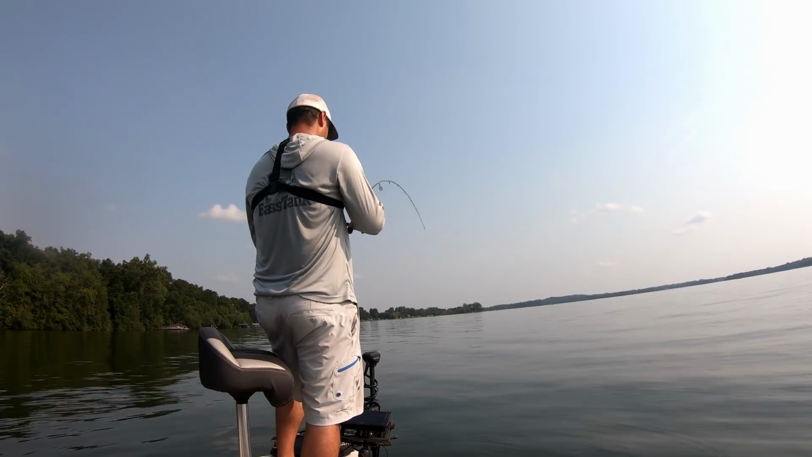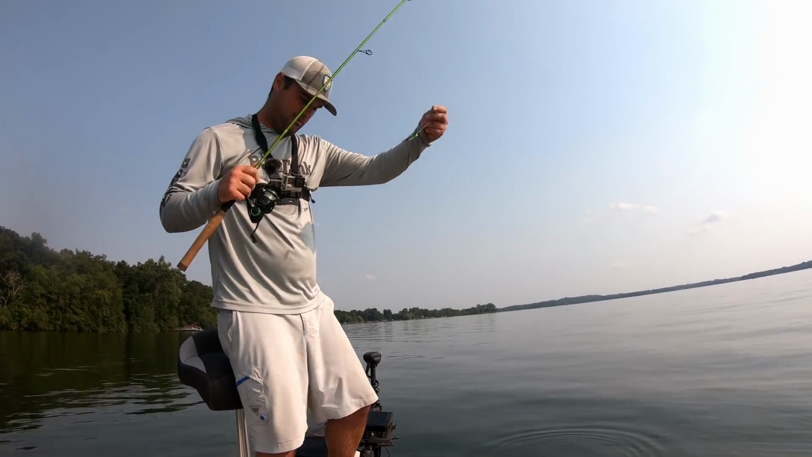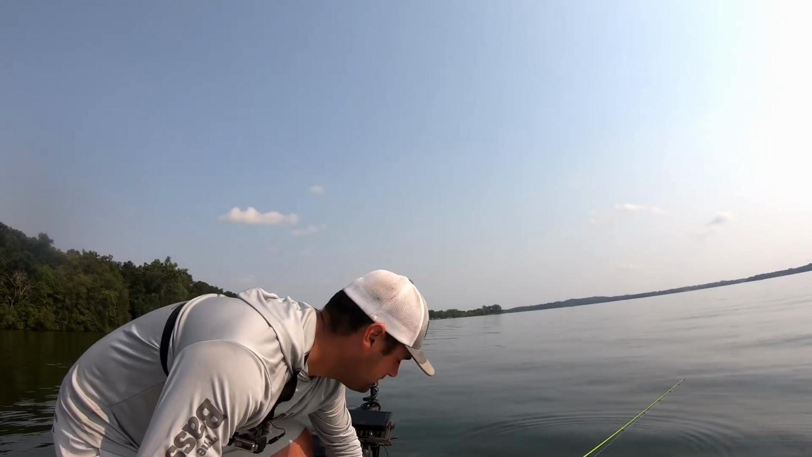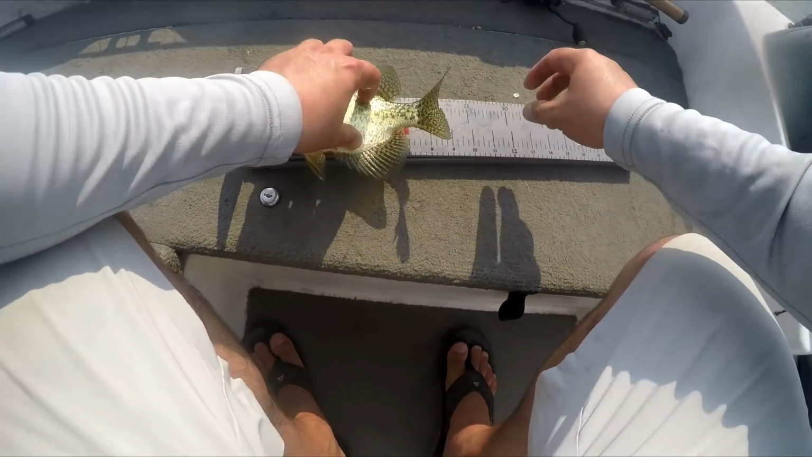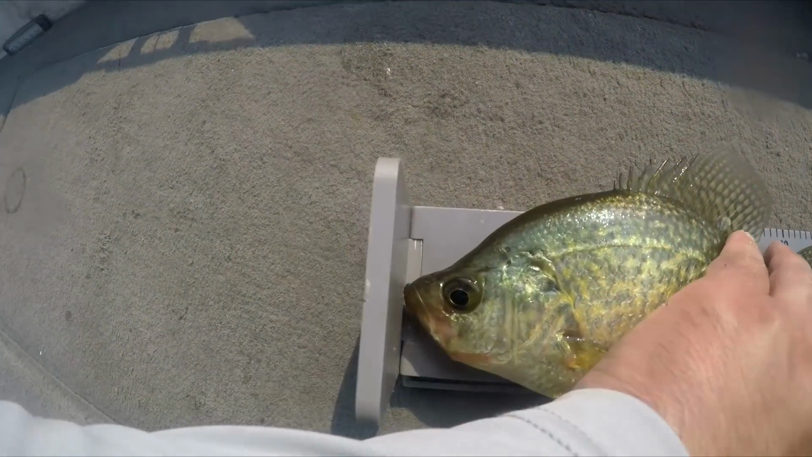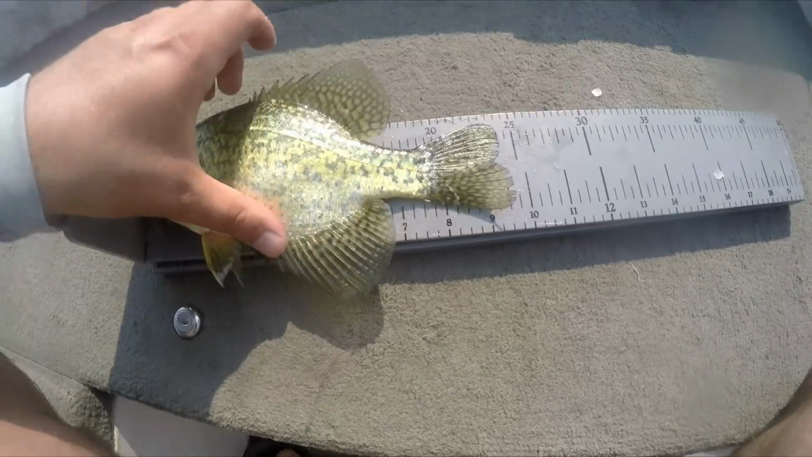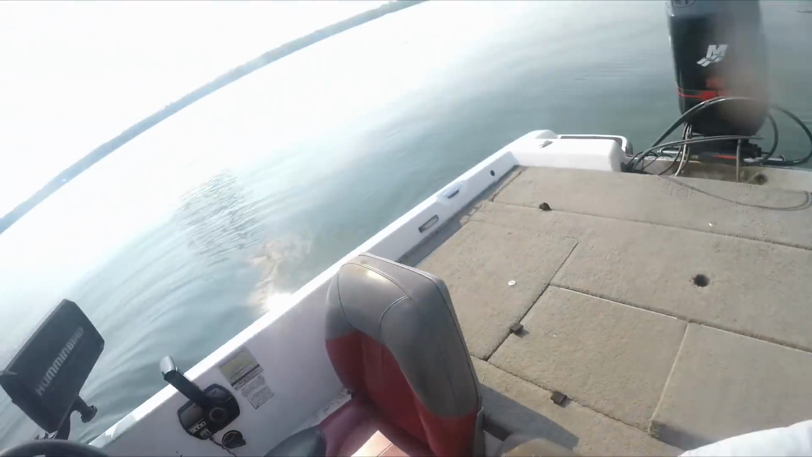Yeah, right there, right on the first drop. Ooh, that's another, I think. Flopped right off. You gonna be another eater, bud? I think you're another eater. Yep, nose touching, another 9.5-inch fish. Got some golden crispies tonight.